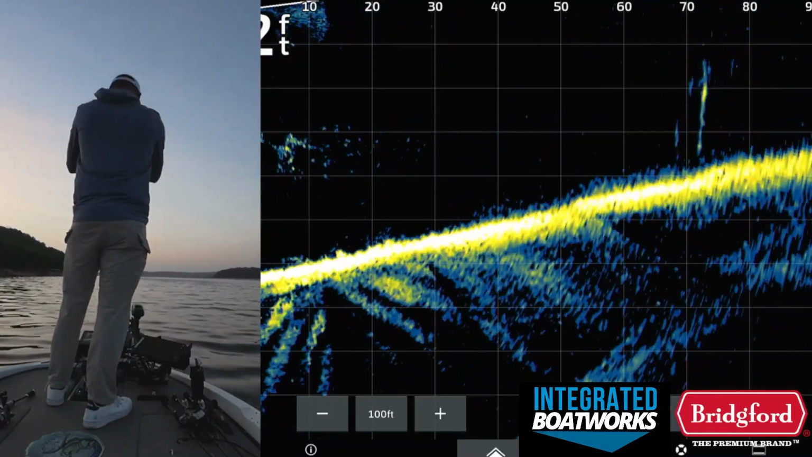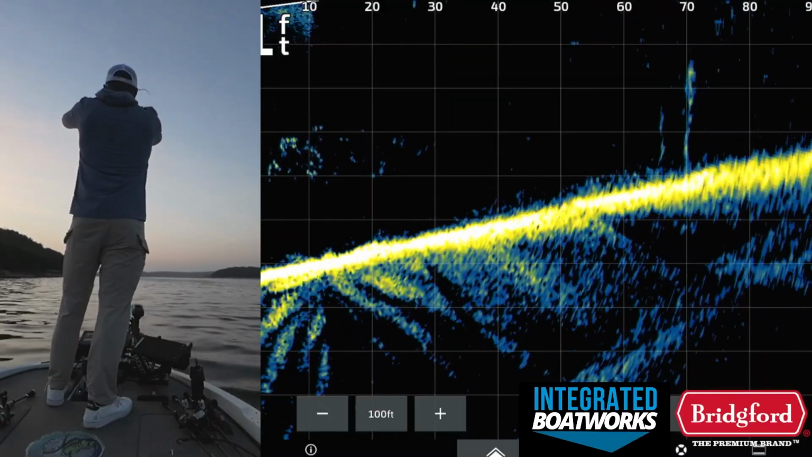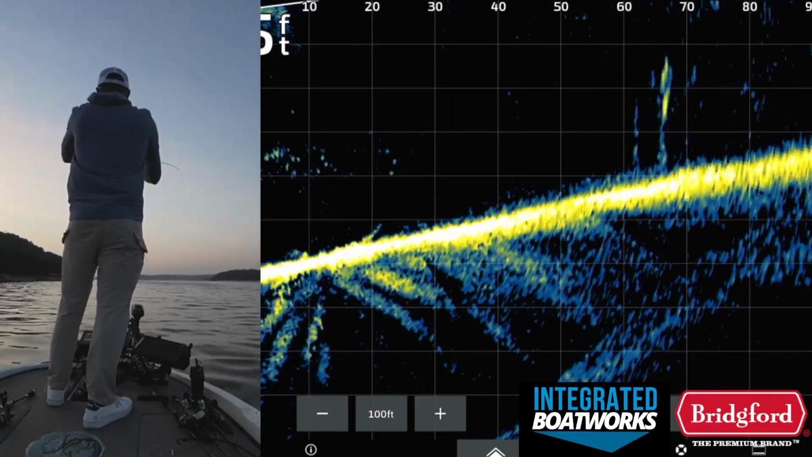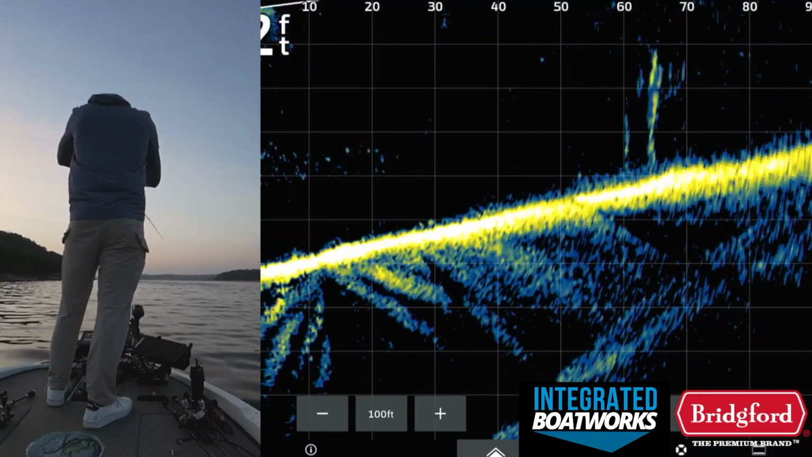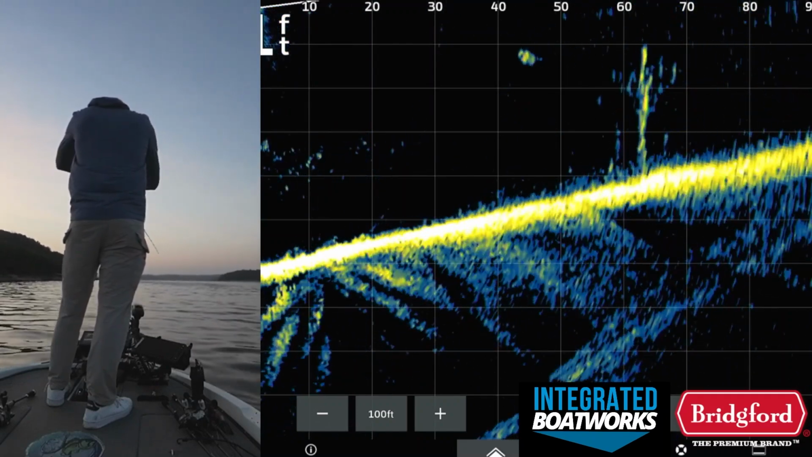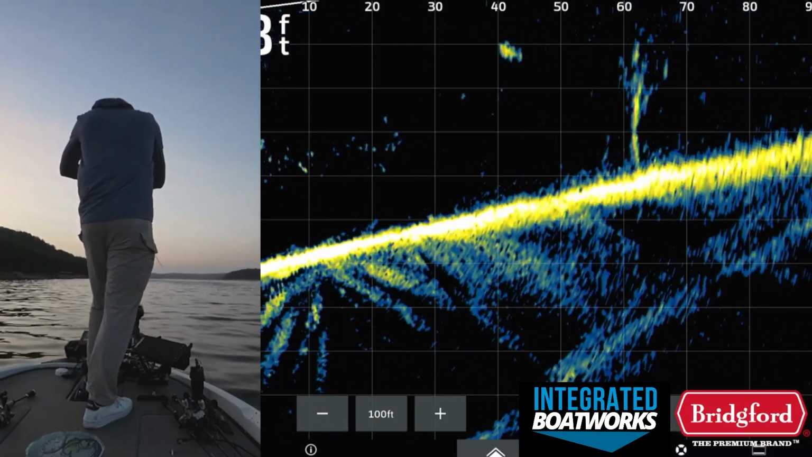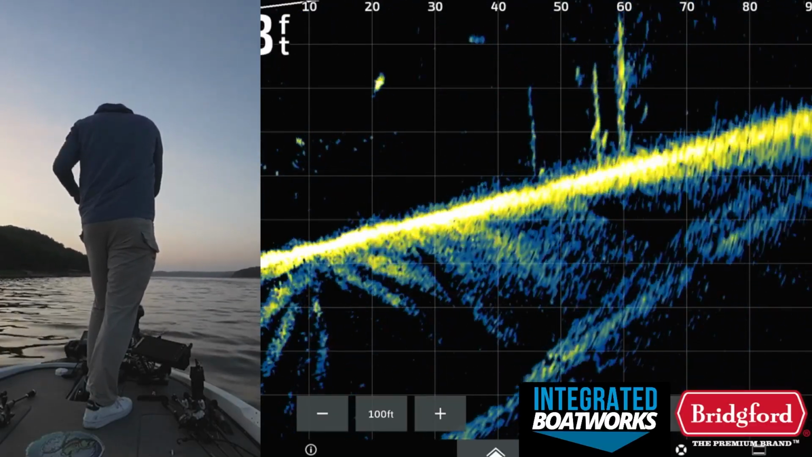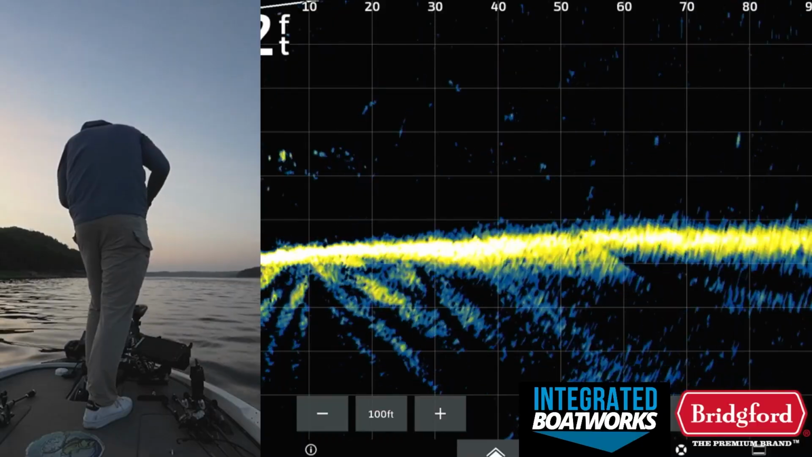So we're gonna try to throw the wake bait over the top of that thing. See if we can draw. Ooh, one followed it. Looks like there's a big gar there. One kind of tried to follow it out of that tree, I think, if I'm not seeing things.